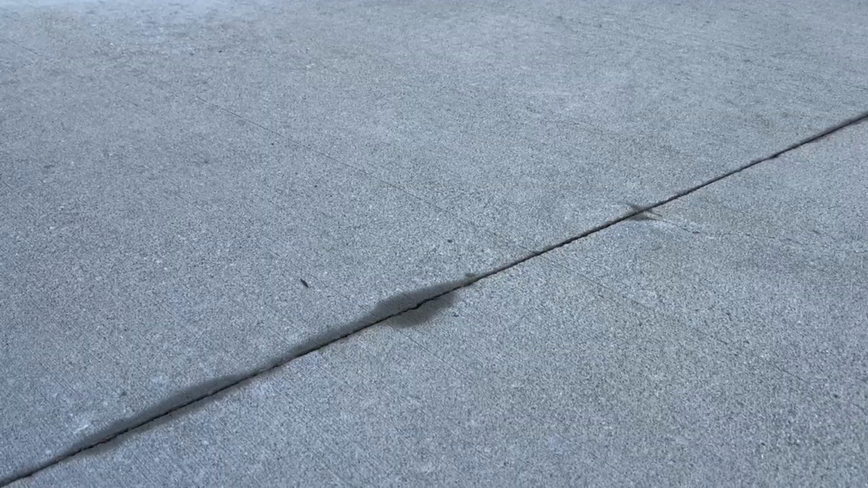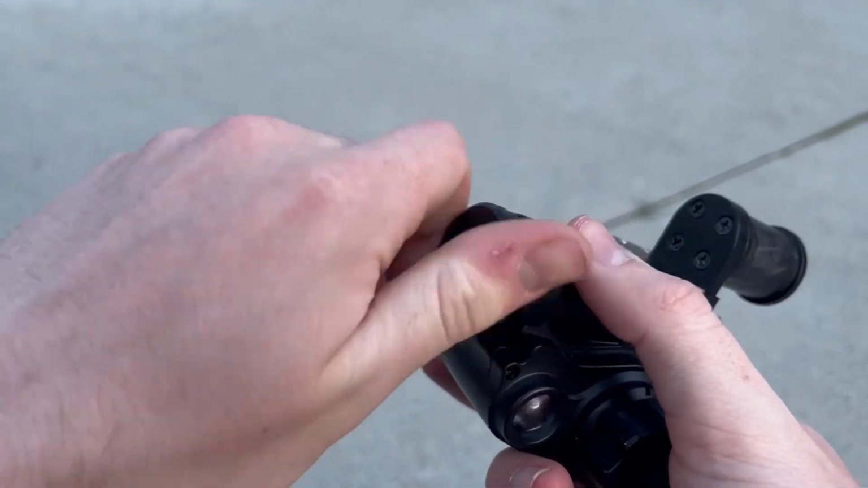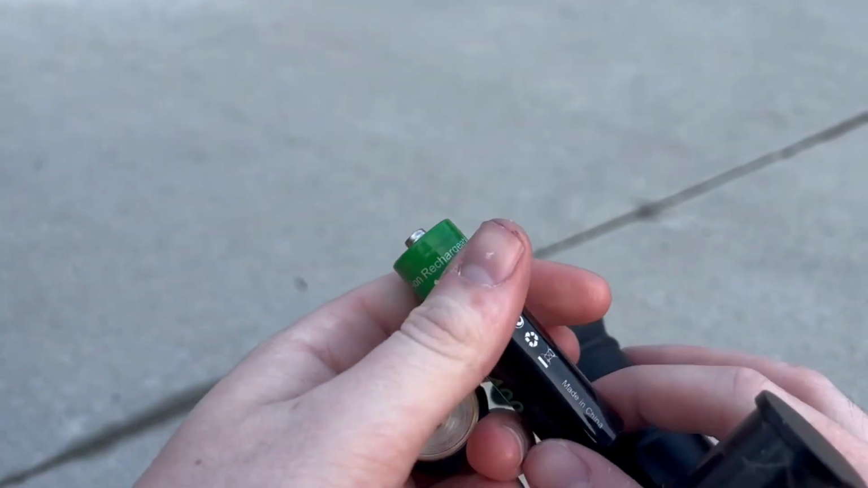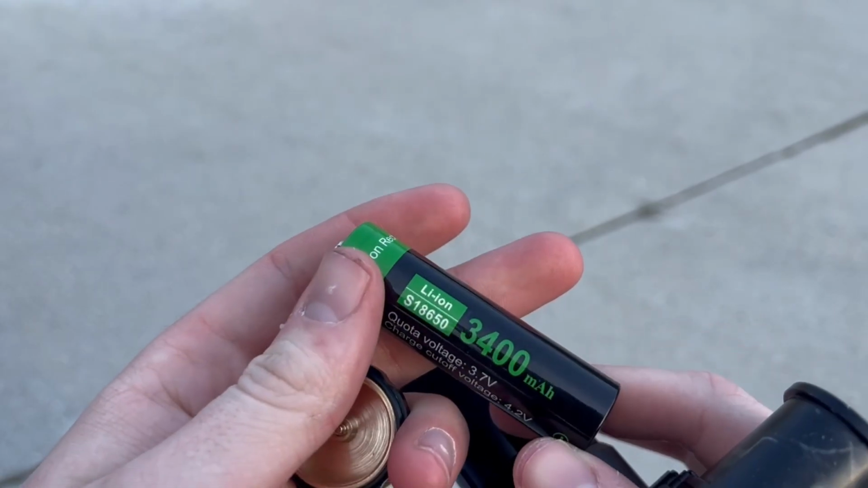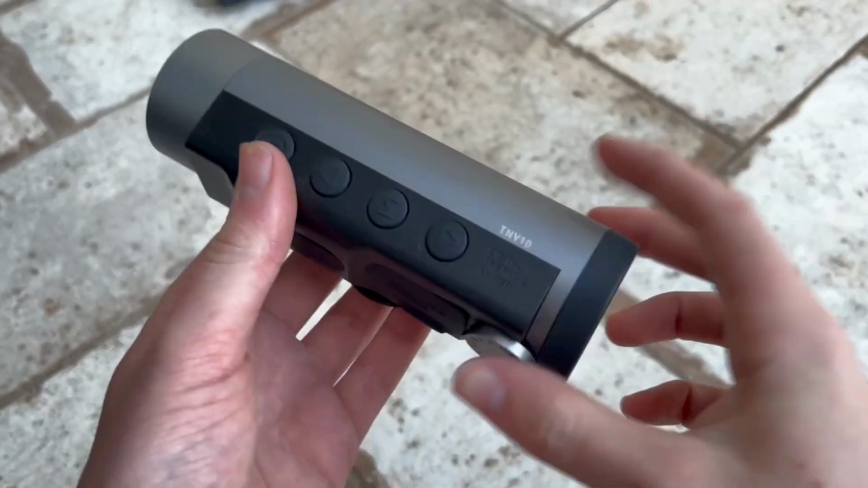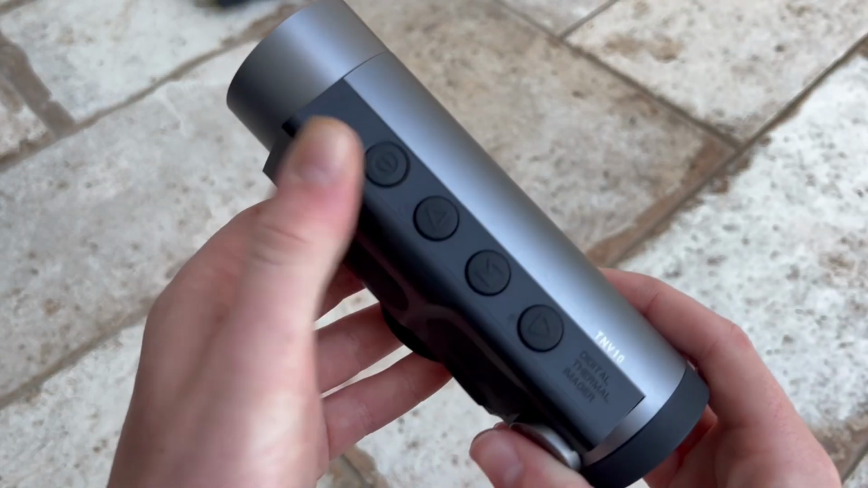One thing to consider is the Type-C only charging. This means that if your device dies in the middle of the field, you cannot simply change out batteries. You would need a portable power bank to get it up and running again. Just things to consider.